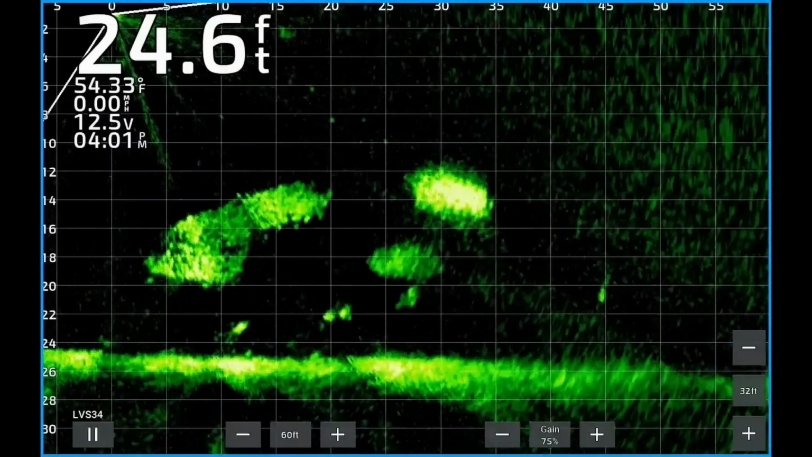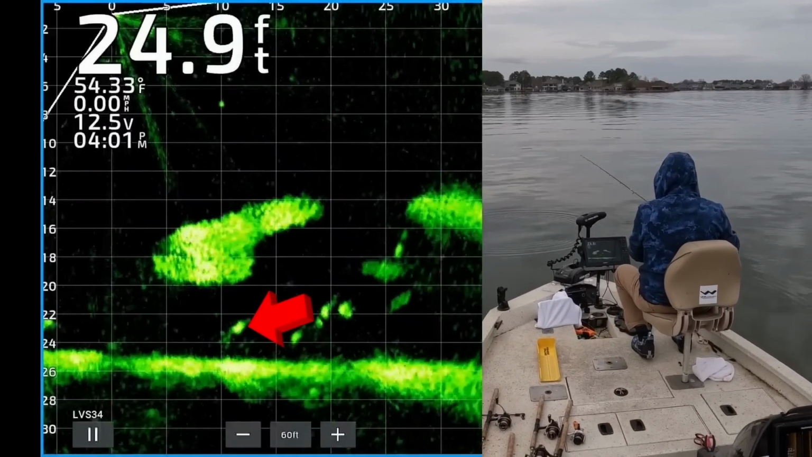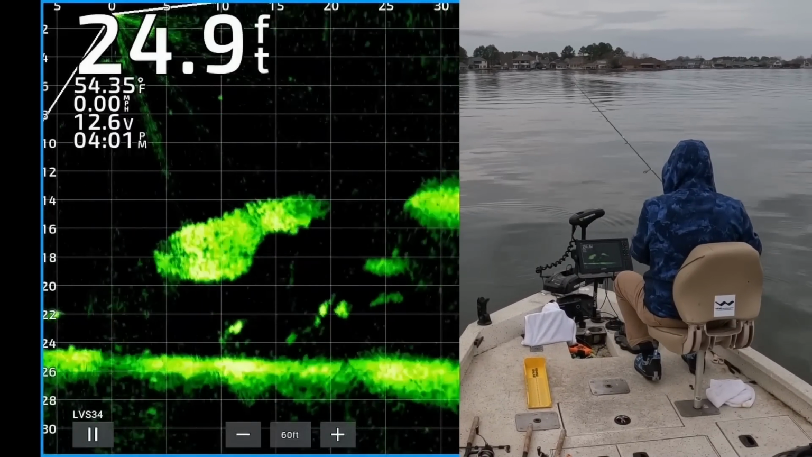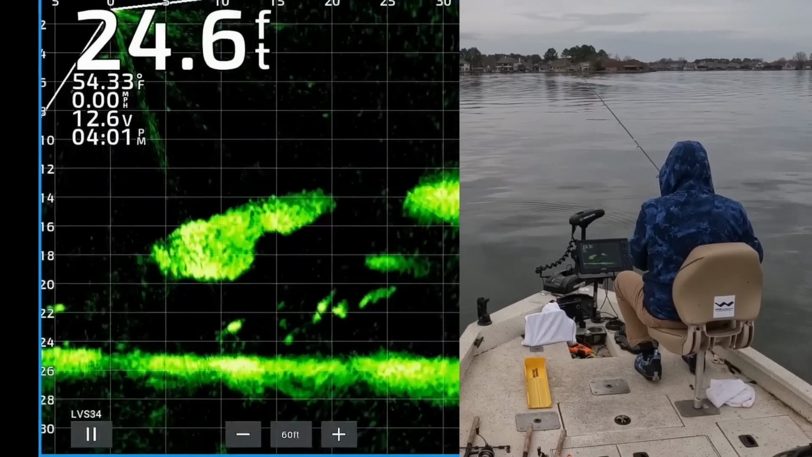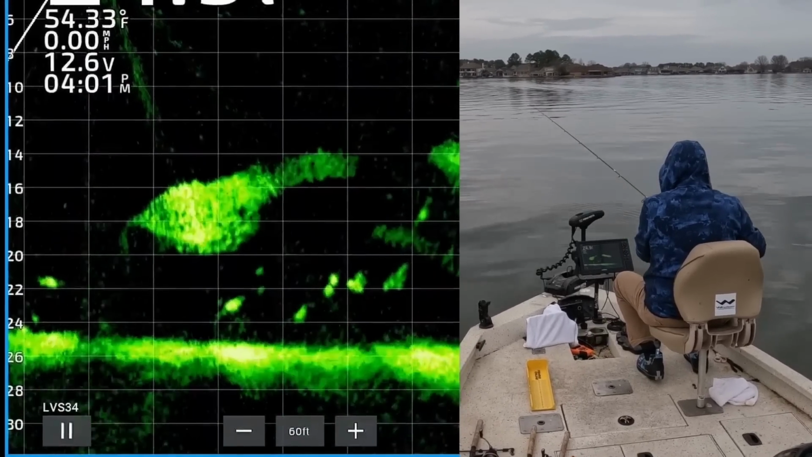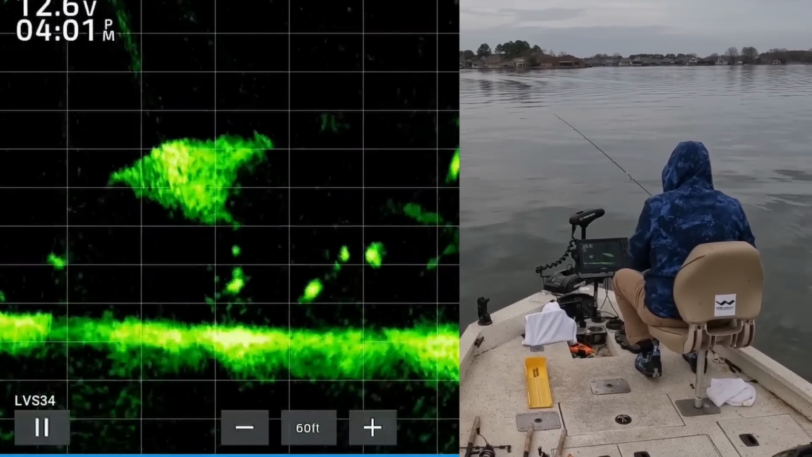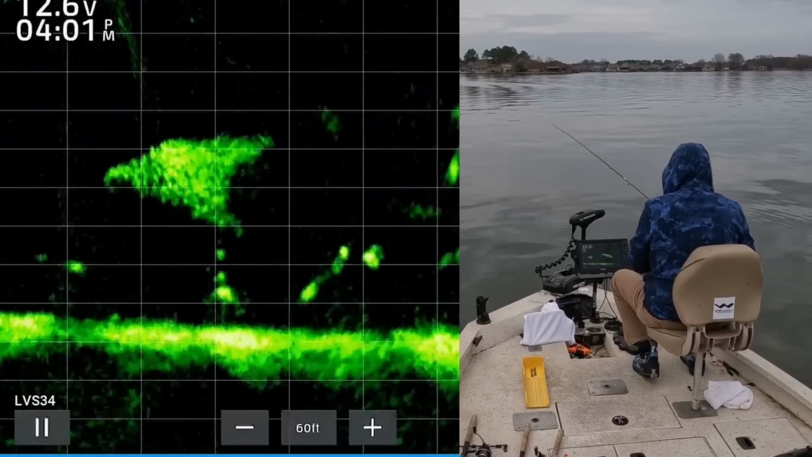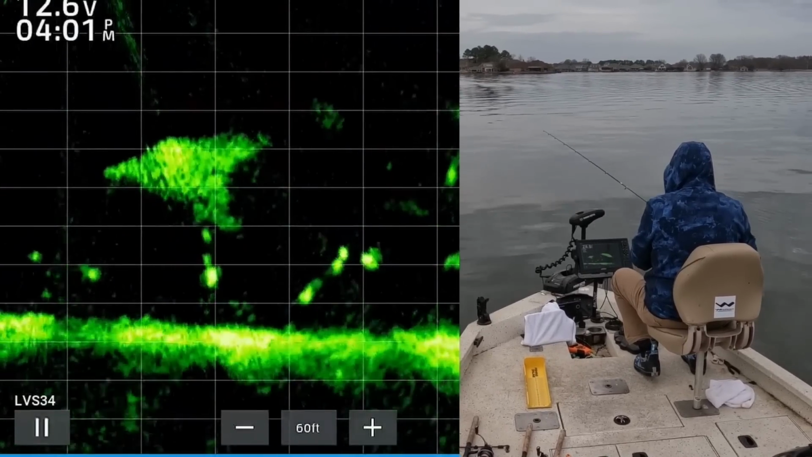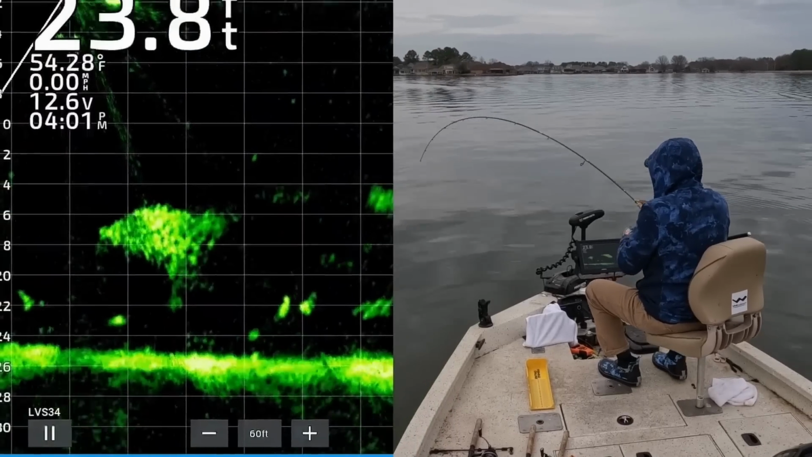There you see a bunch of shad, and a nice crappie just below the shad, about 23 feet deep. There you see my jig and weight coming up to the crappie. You find the shad, you're going to find the crappie. Now he has turned, he's looking at it, locked on right now. Got that one. Right under the boat.